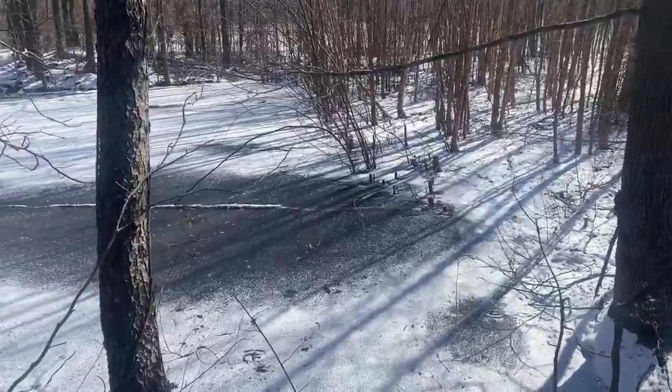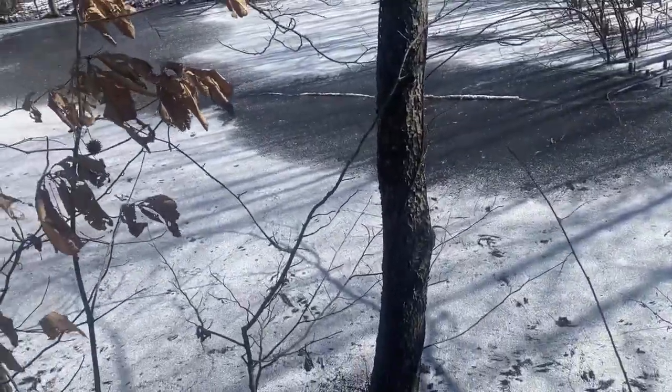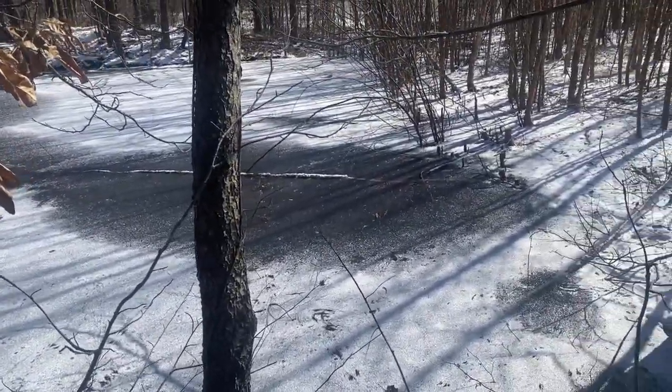We still have quite a bit there to cut, and there's just a little bit around the edges, and it is frozen, so we will be able to walk across it.